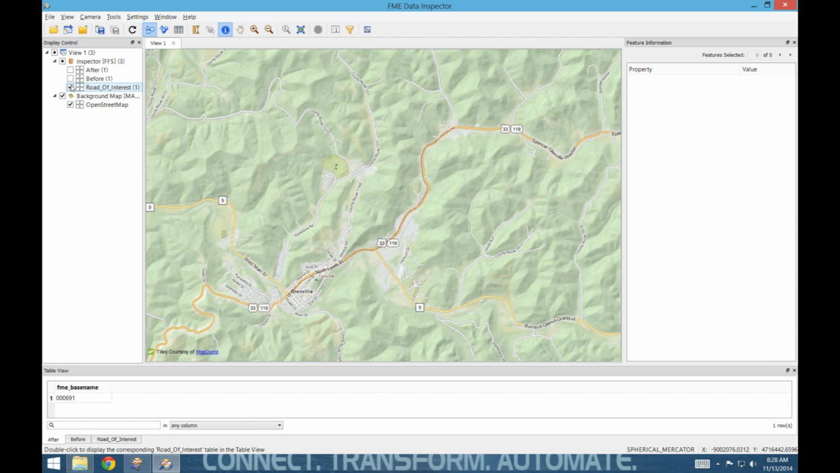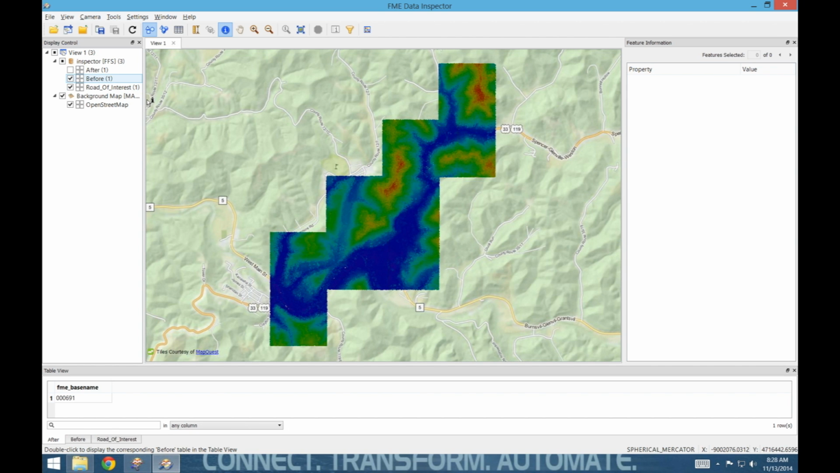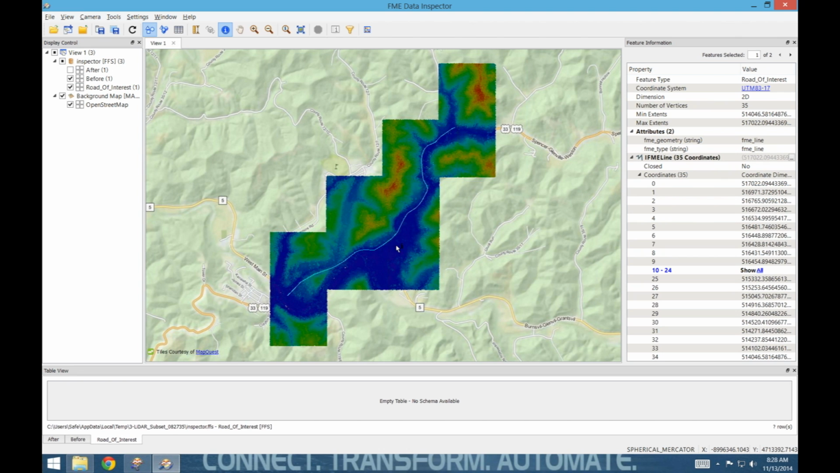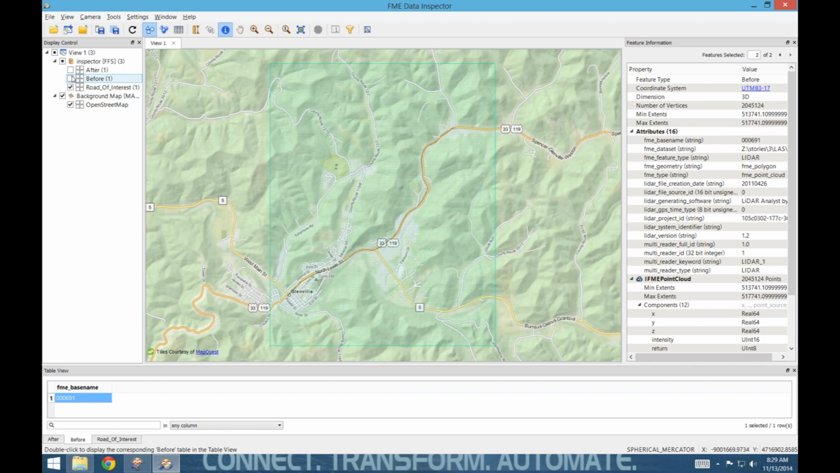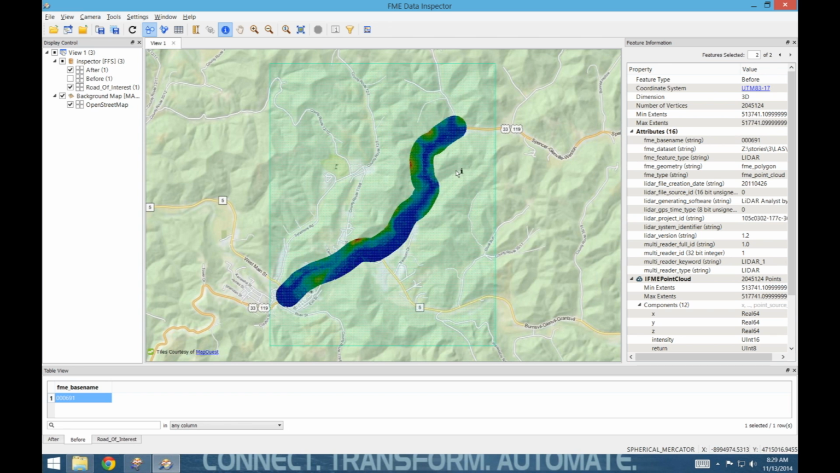Okay, and so then if we look here at the before, this is the data that was sitting there, and if I just select that, it's this one here, and I can see that it has over 2 million points in that whole thing. So if I turn off the before, and instead I go for the after, now I see I've got this little sort of cigar-y shaped guy, and if I select it, I can see that it only has 400,000 points. And so that's really the value.